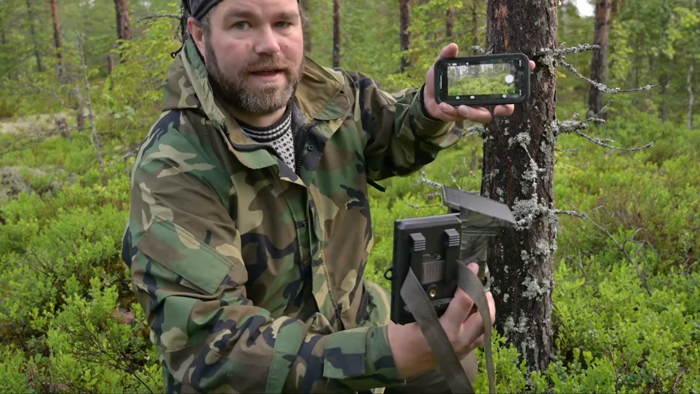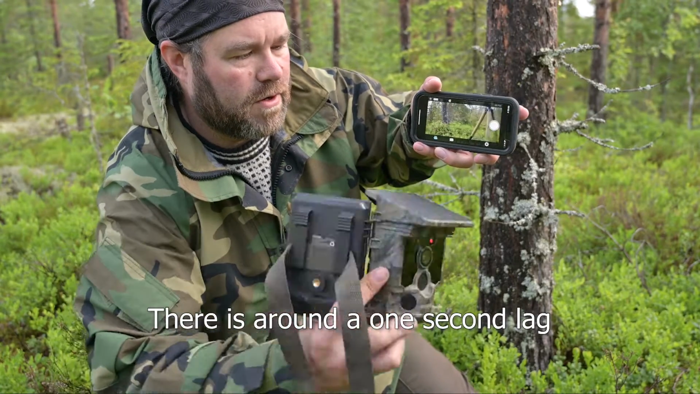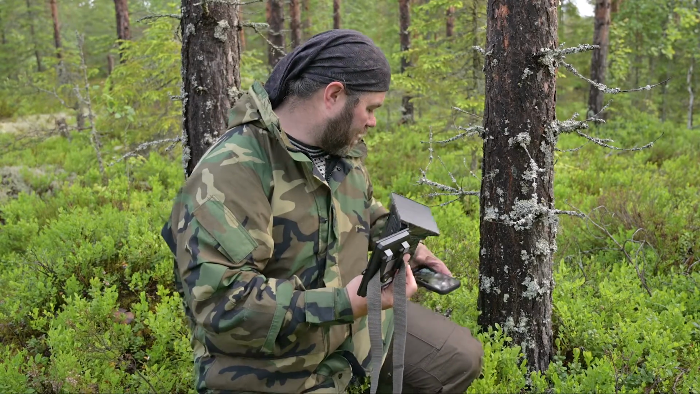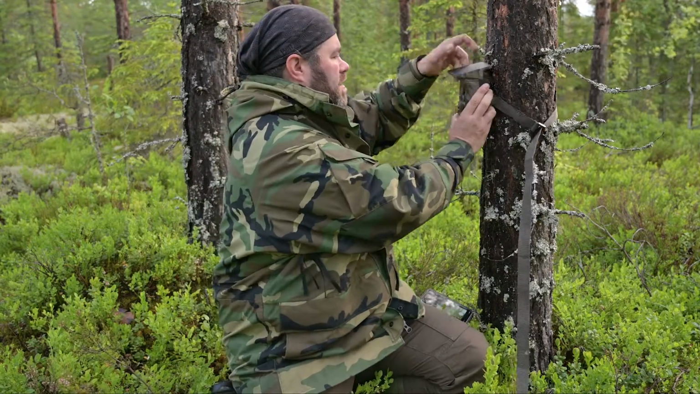And if you can see that, I hope so, there you go, we have a pretty much live view of what I can see out of this camera on my phone, and that is fantastic. So that means what I'm going to do is close it up while that's all running, get the strap around the tree.